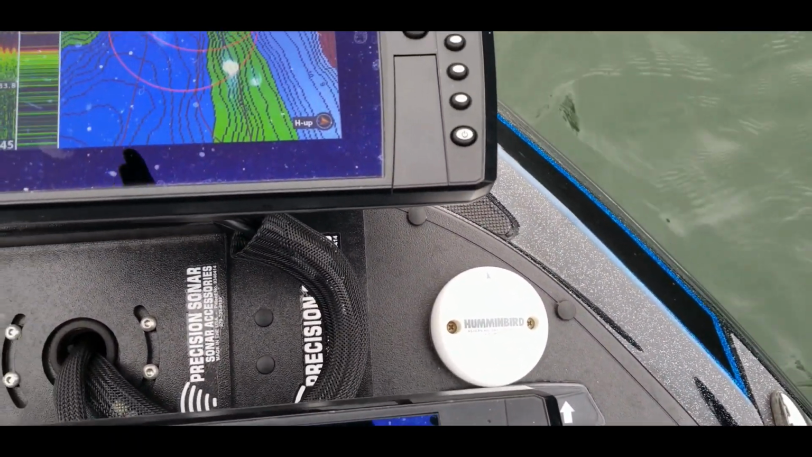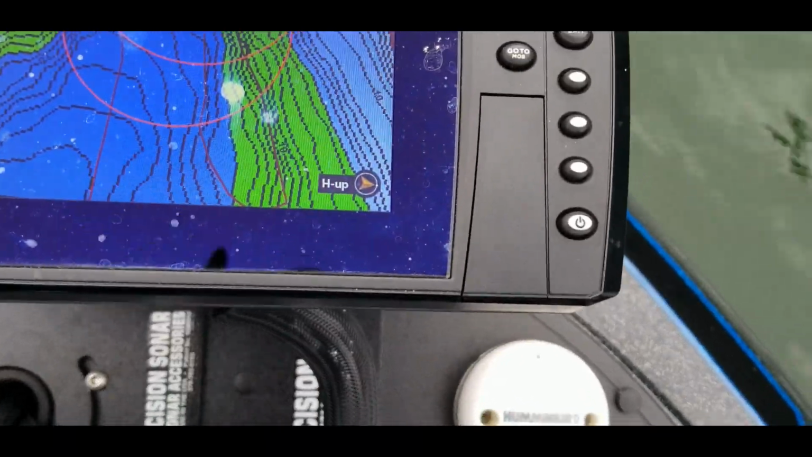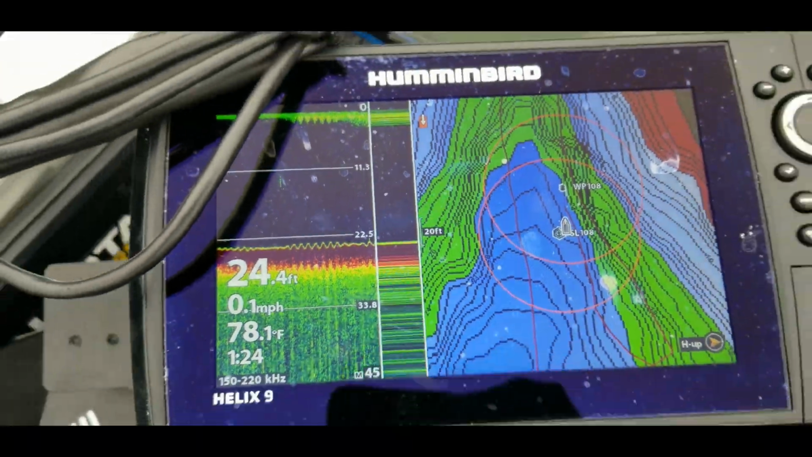And that direction pretty much lets you know what direction you need to cast your lure, because that line is basically that purple line. We're pointing straight at that location. So that is how you would make an accurate cast to that waypoint.